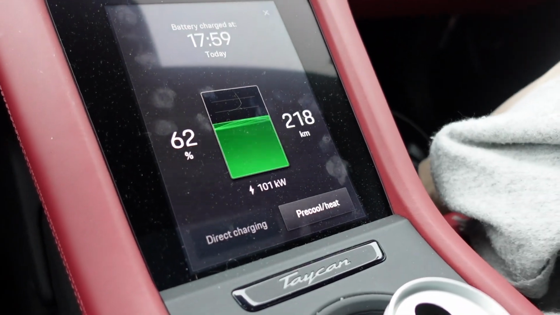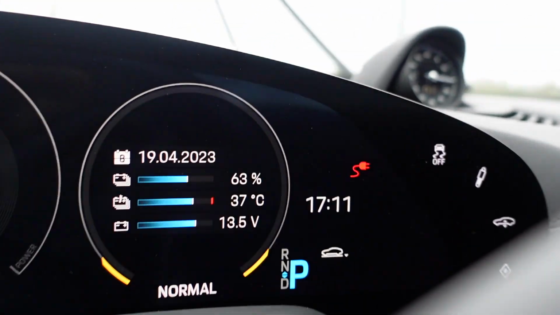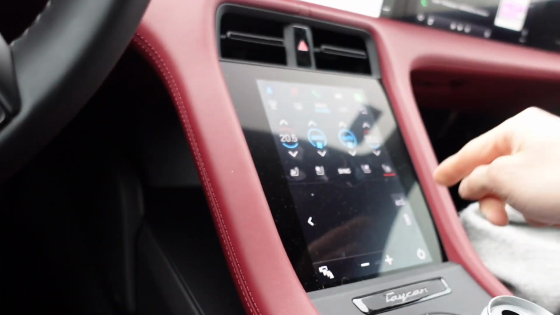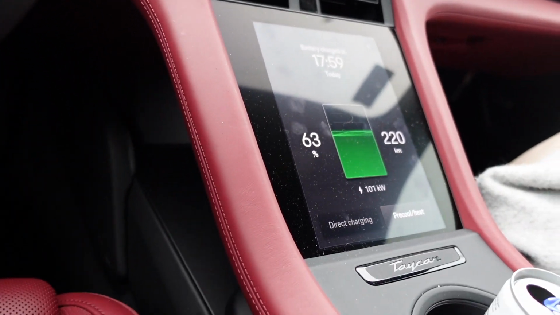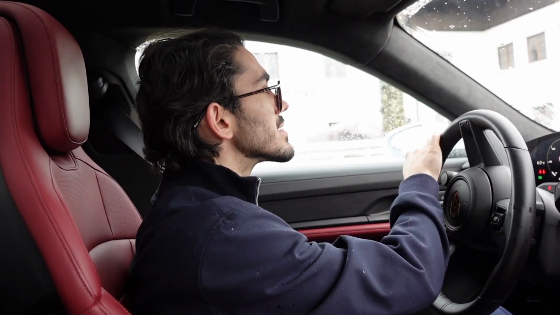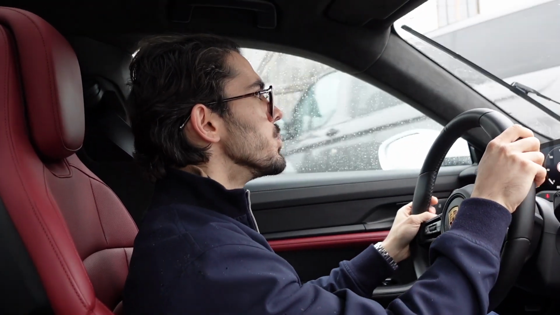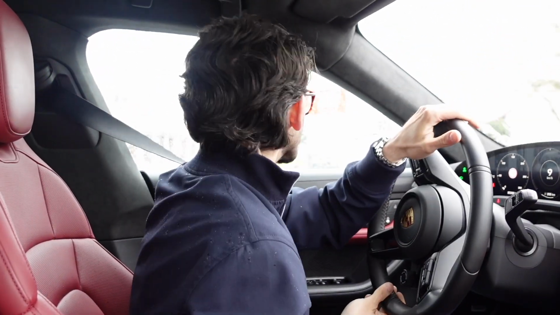After 13 minutes, from 31% it got to 62% and 218 kilometers, and the battery temperature went up to 37 degrees. We should be staying here for, I think, 10 more percent and we are good to go. Finished charging. We charged to 73%, and off we go to our next destination, which is the Ionity charger in Saint Valentin.